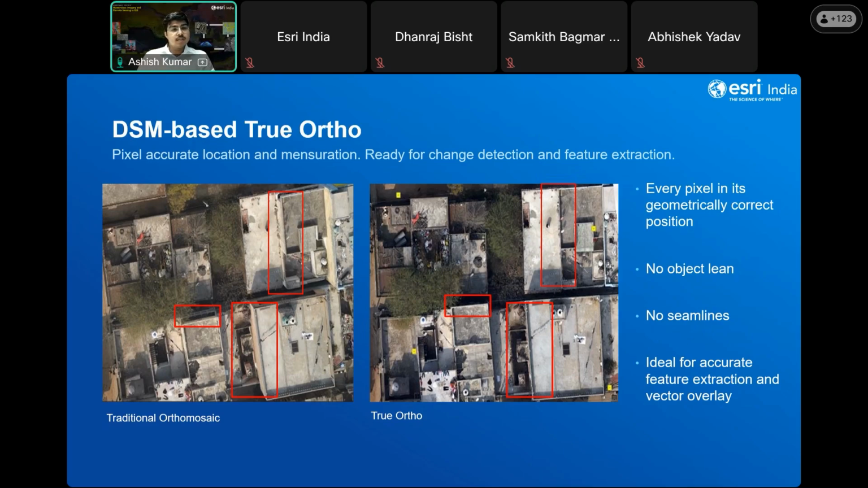As you can see, this is a traditional orthomosaic on the left hand side. And on the right hand side, we have a true ortho that is derived from the reality mesh. So as you can see, every pixel is in its geometrically corrected position, and there is no object lean between the buildings. While doing feature extraction or building footprint extraction, you can see there is no object lean between the buildings, and it is ideal for accurate feature extraction and vector overlays while you do the analysis of a particular area or an object.